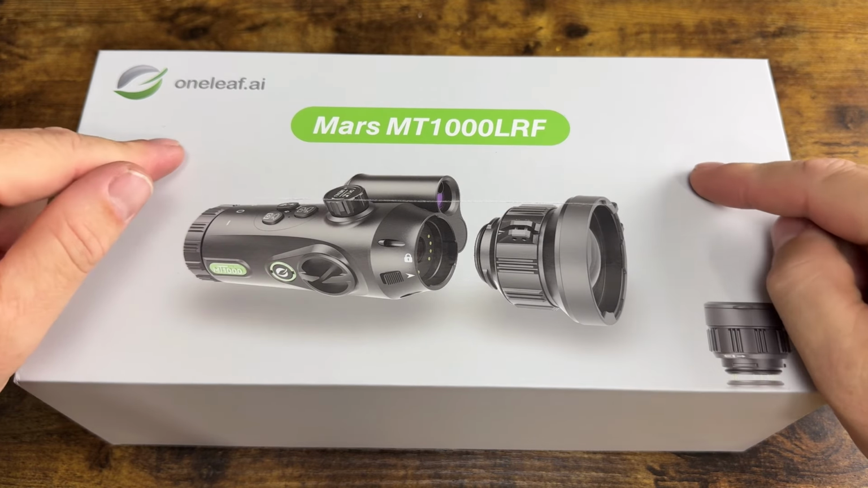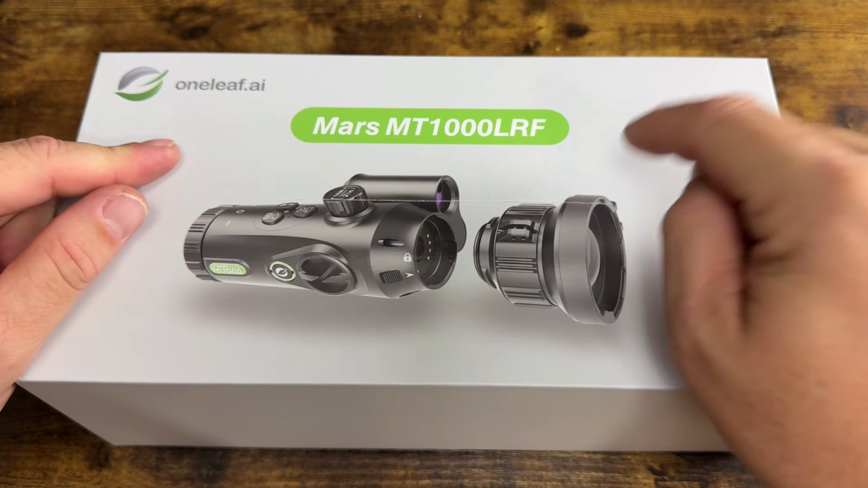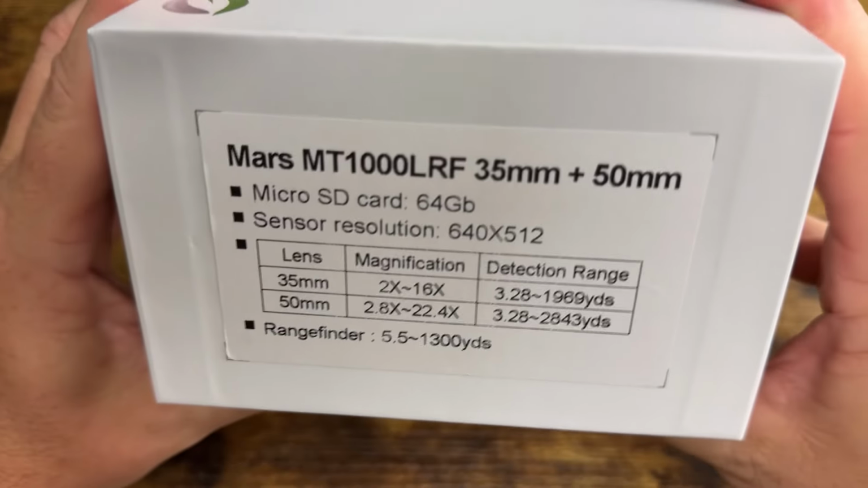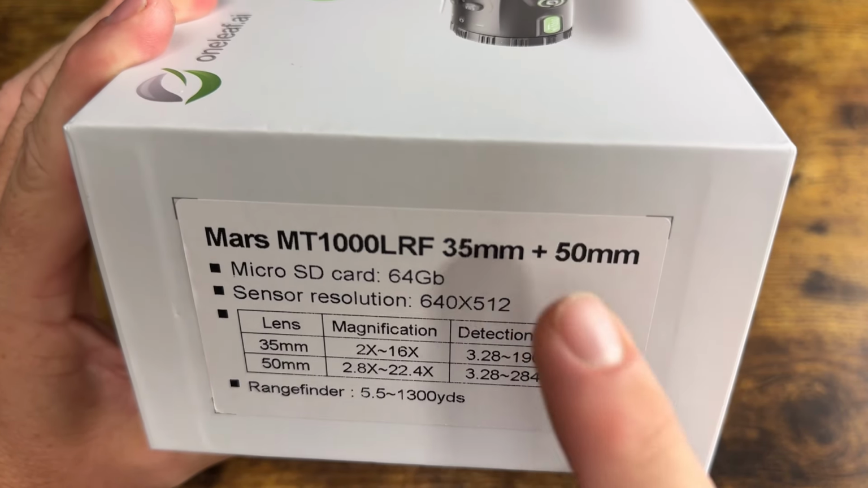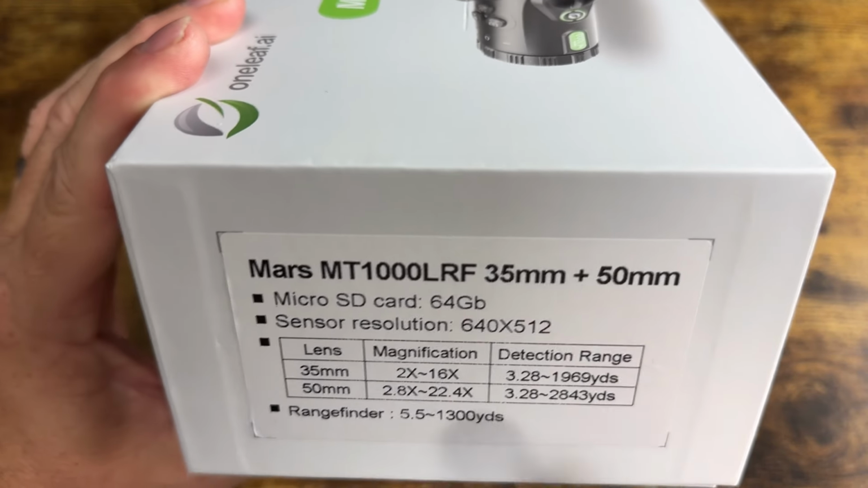So today we're going to take a look at the Mars MT1000LRF thermal scope made by Oneleaf. So let's just take a look at the spec sheet on the side here. The Mars MT1000LRF 35 millimeter and 50 millimeter. So yes, this model does come with two lenses.